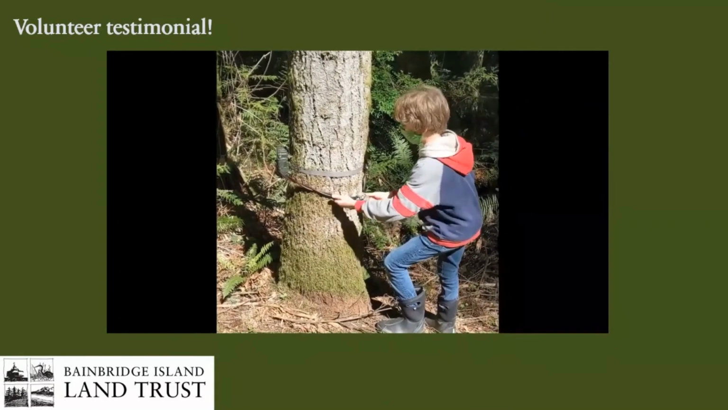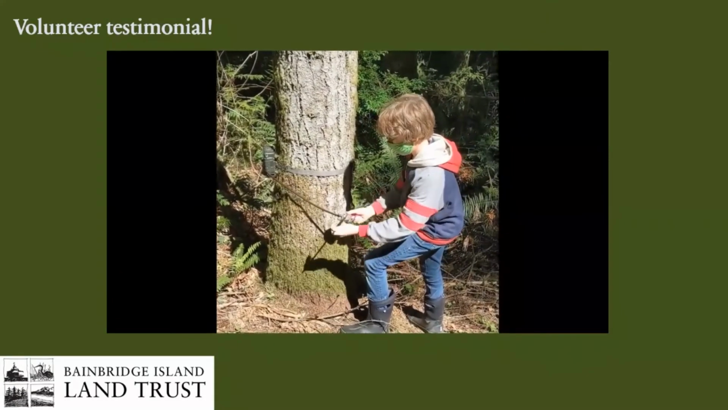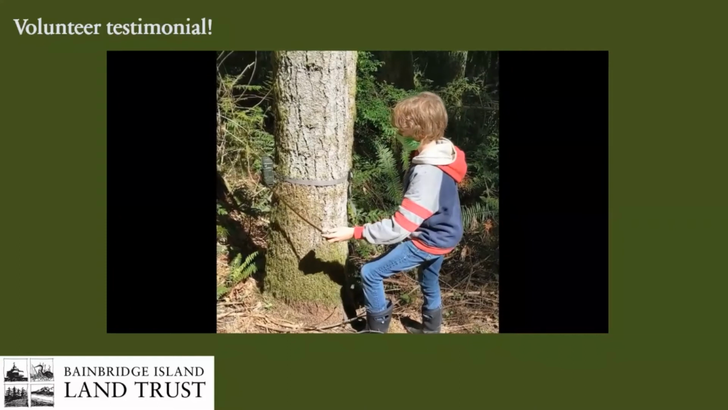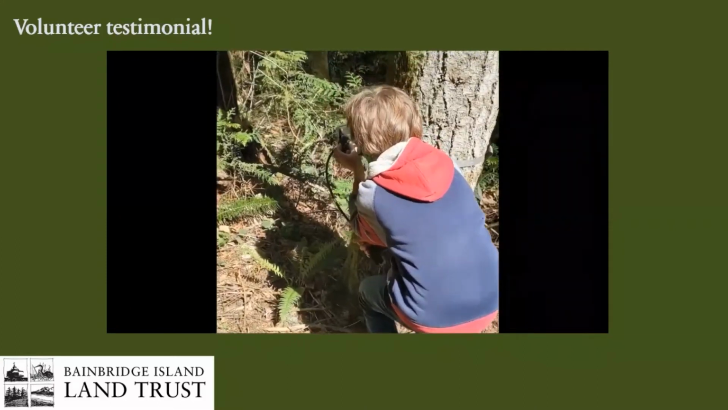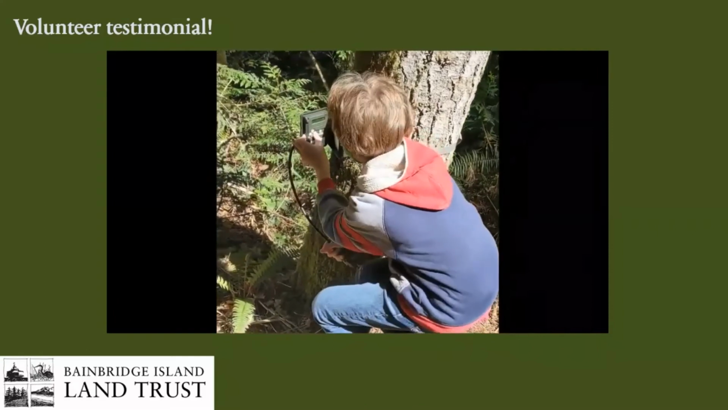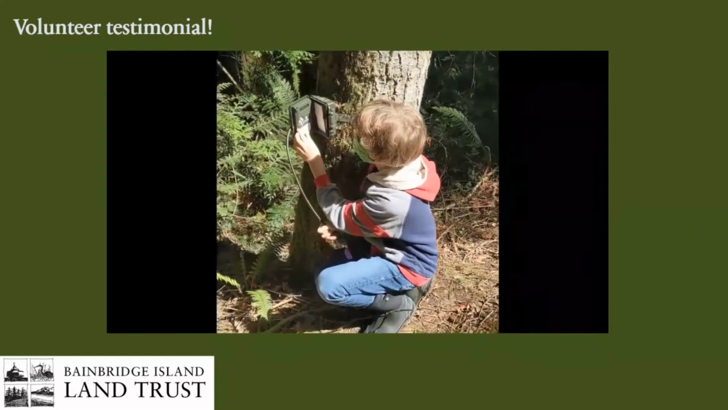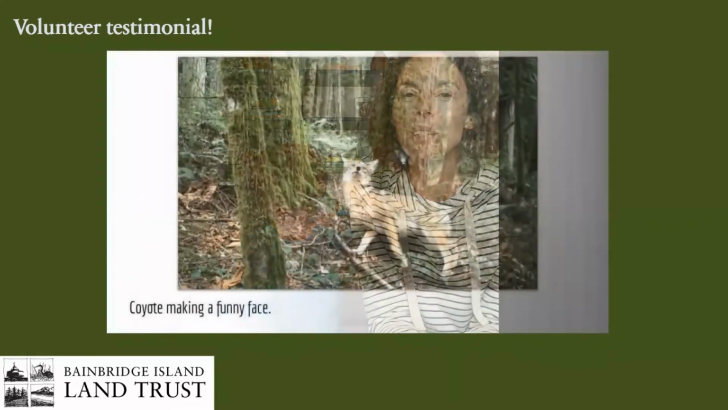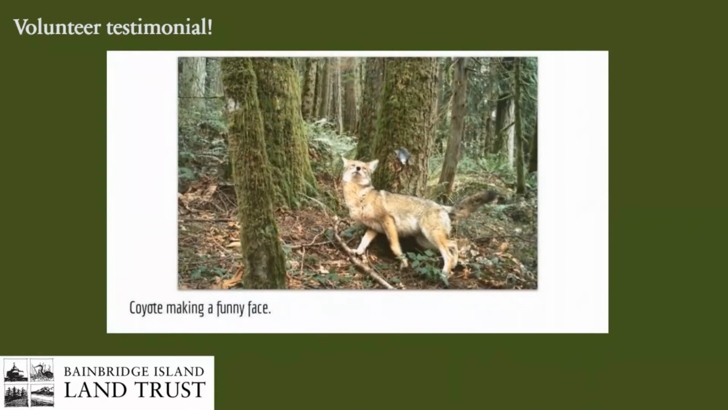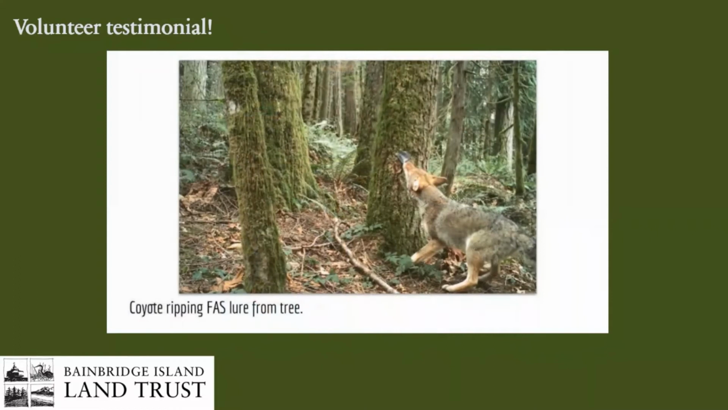And then it's also fun to just spend time in the forest and in nature with my family and with our other volunteer, Christine, and seeing every month. We started in, I think, January, and every month seeing the seasons change and the forest change is pretty cool. We got some great pictures of a coyote who got really curious about the scent lure that was on the tree across from the camera and was rubbing against it and pulled the lure off. And it was cute how frisky and playful coyotes can be.